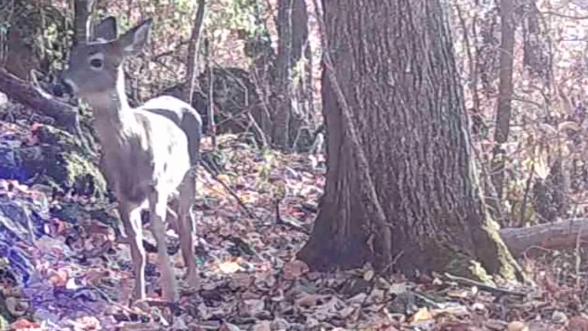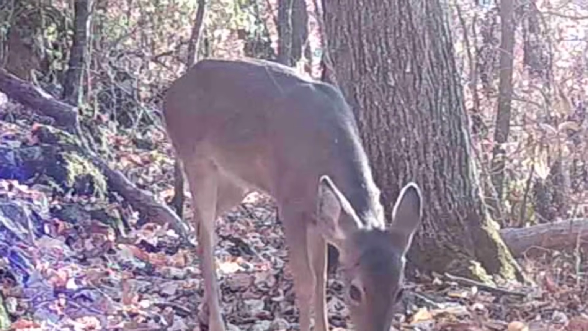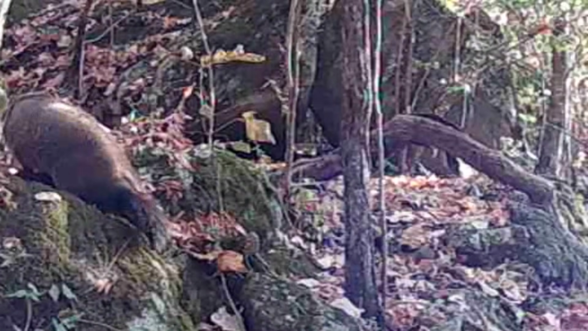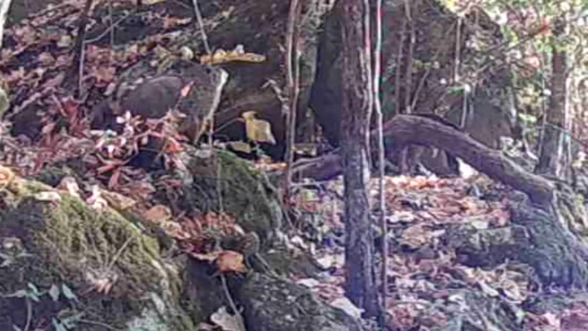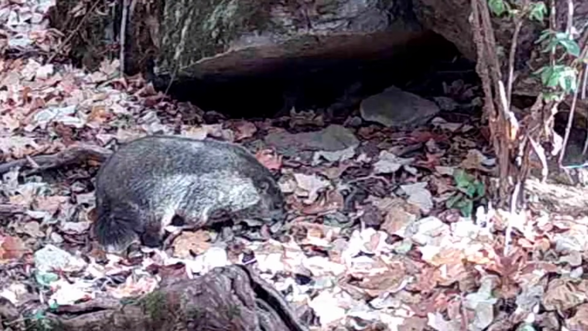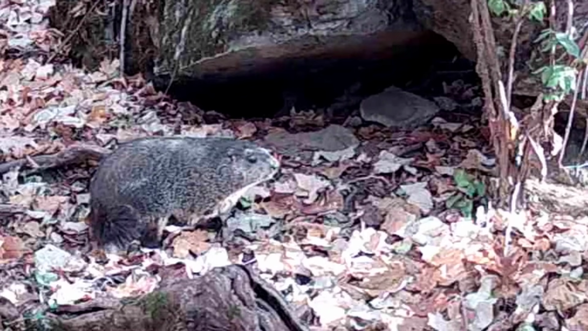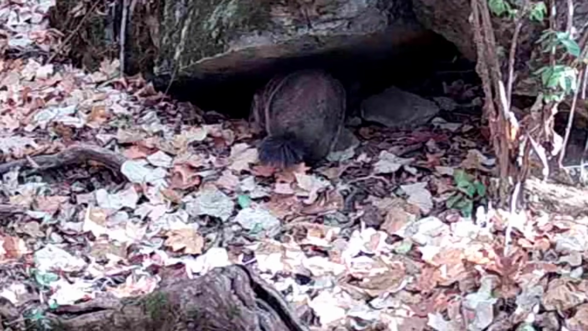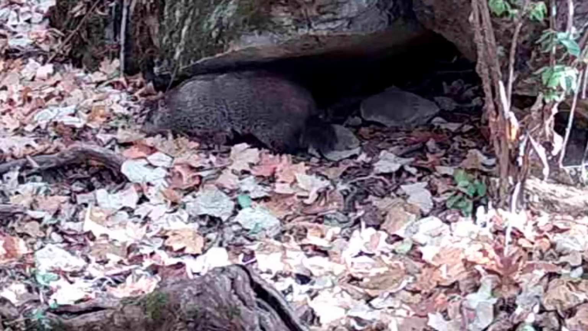And down here below the motel, you see the little young does walking around. They're looking for these acorns. And there's old Dirty Dan coming up to the motel. It ain't long. He's just prowling around. He's waiting for that right time he takes that long 2 or 3 month nap. But until then, he's still fattening up.